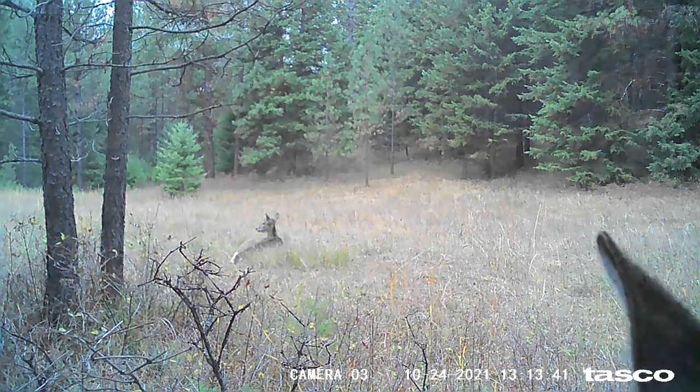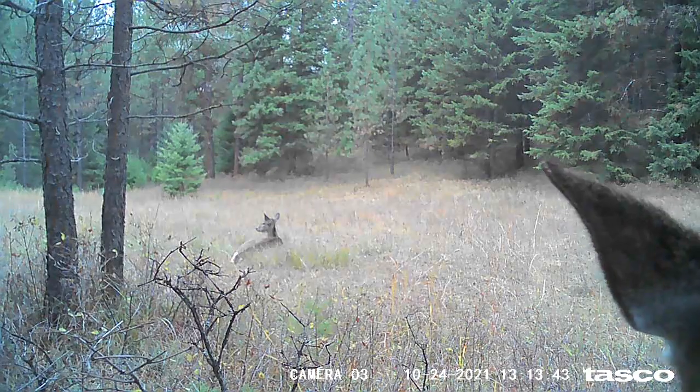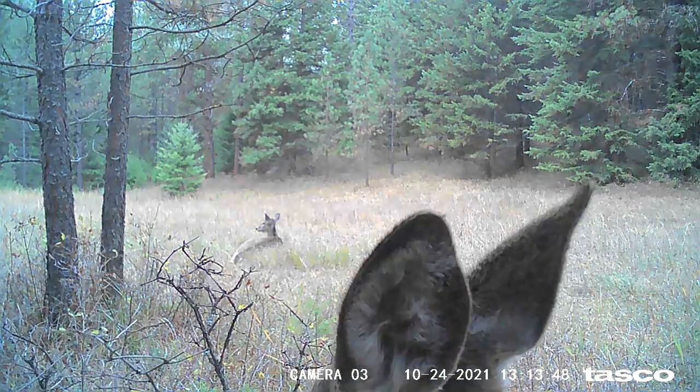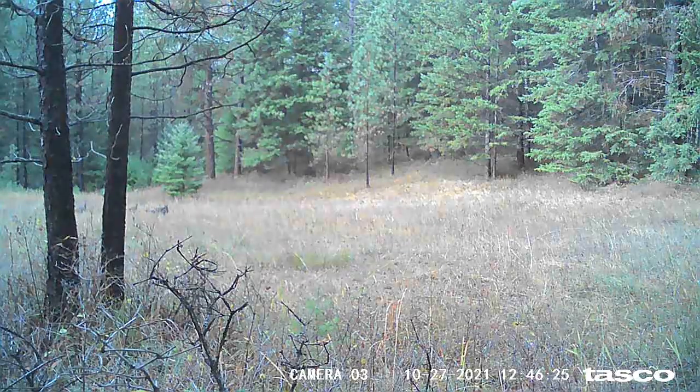This next clip is interesting. Their bedding area, the one I usually see them in, is actually about 400 yards due west. And this one's just sitting there chewing her cud in the background there.